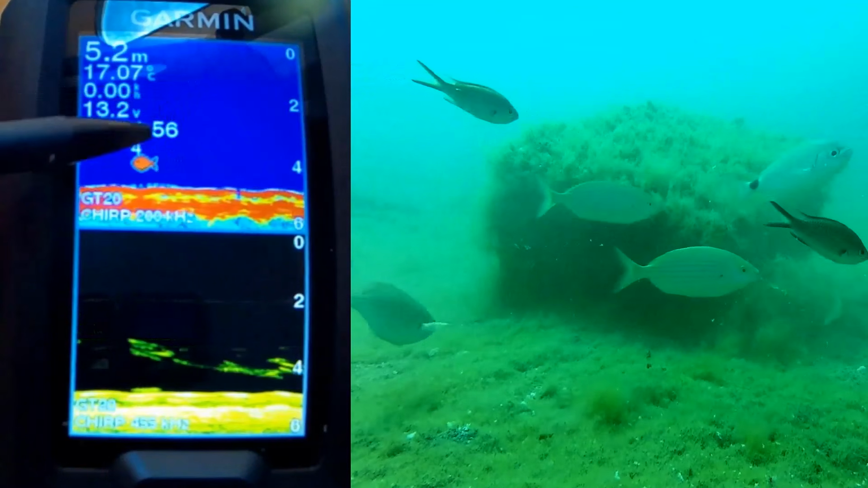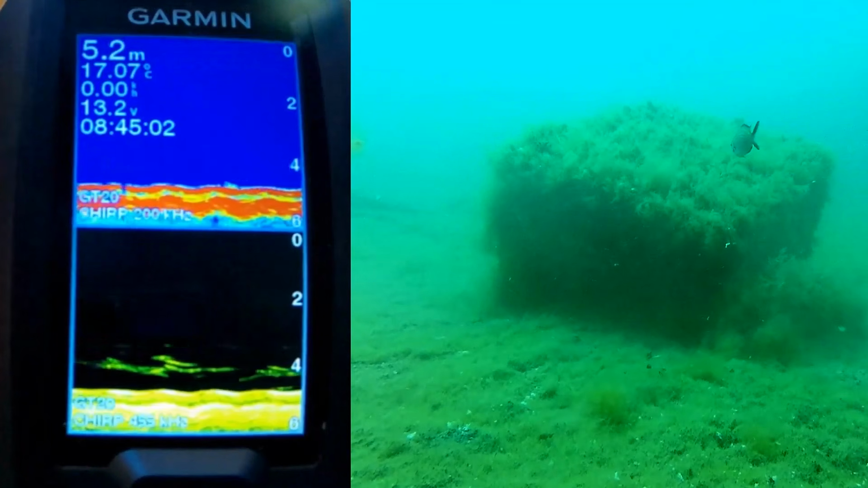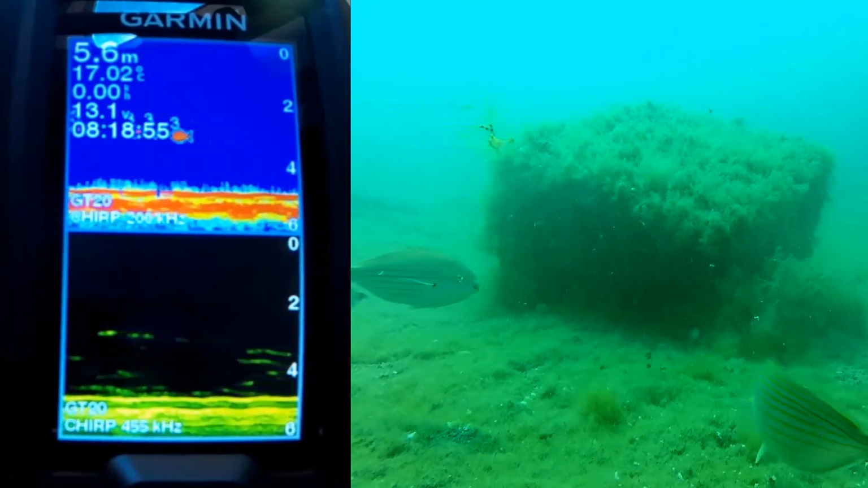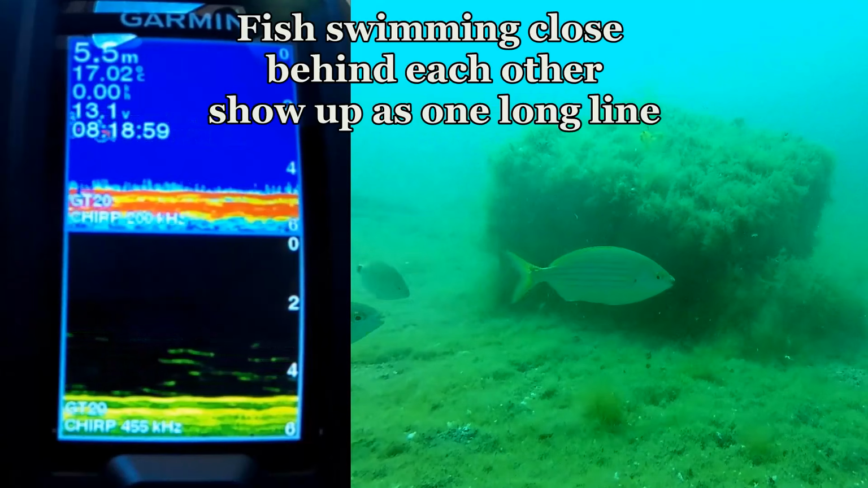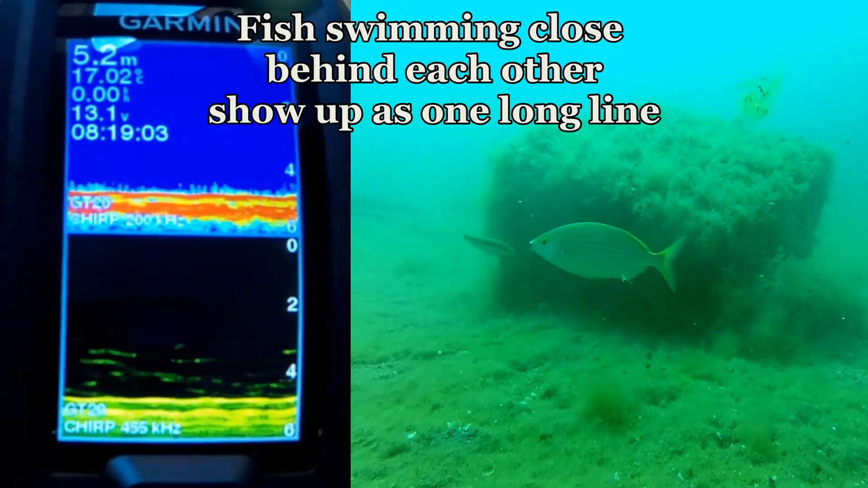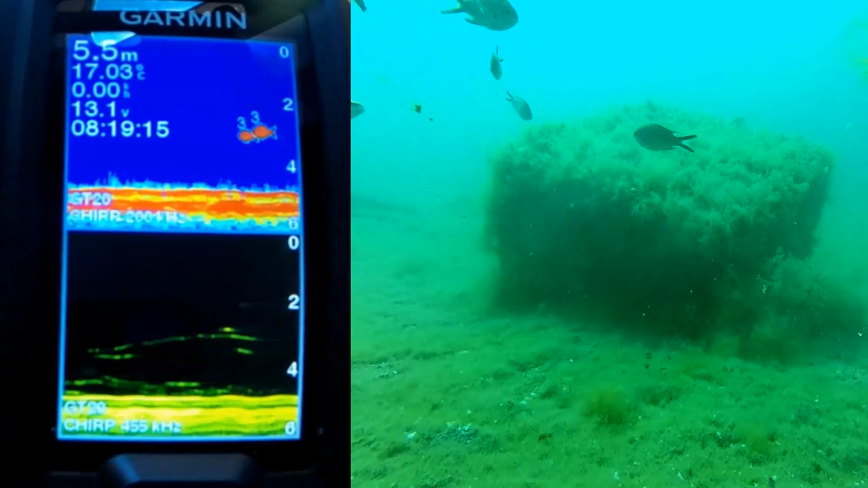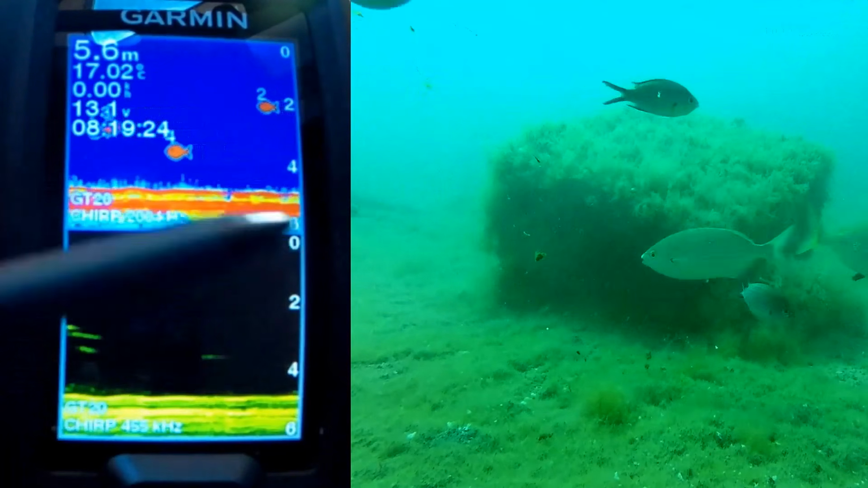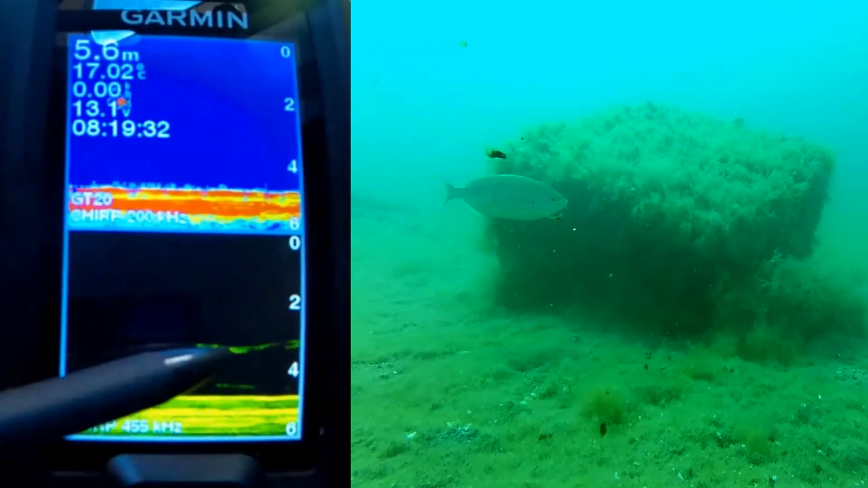Now I'm distinguishing the fish by the depth which the fish are at. Now here we have a string of fish at 3 meters, and look how they're showing up on clear view. They're giving me a whole straight line. We've got 2 more fish showing up. 1, 2, 3, 4. 1, 2, 3, and 1 at 4 meters. Here we go. Look, a whole string there of fish.